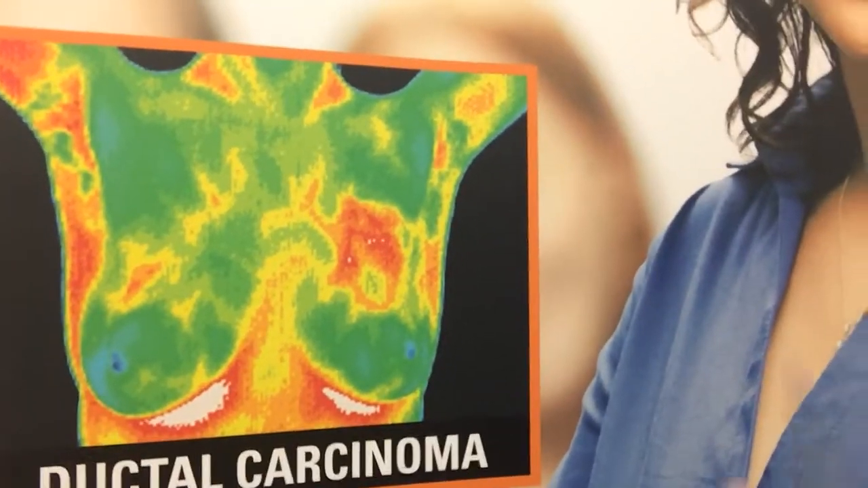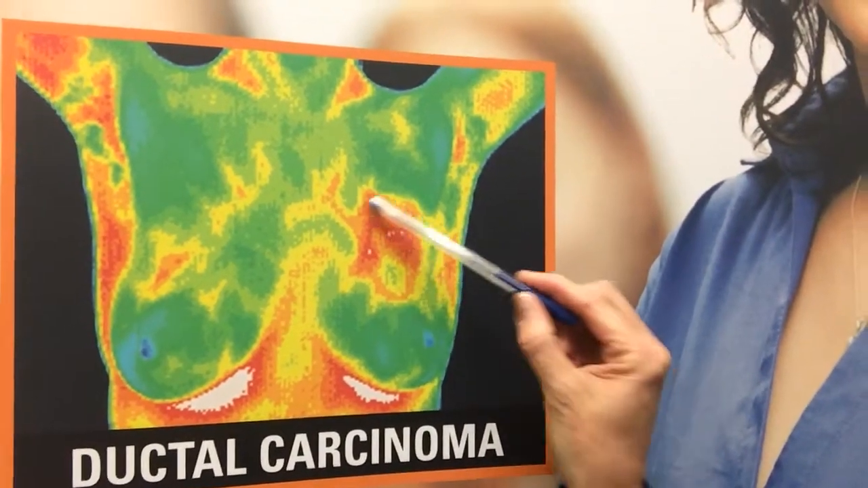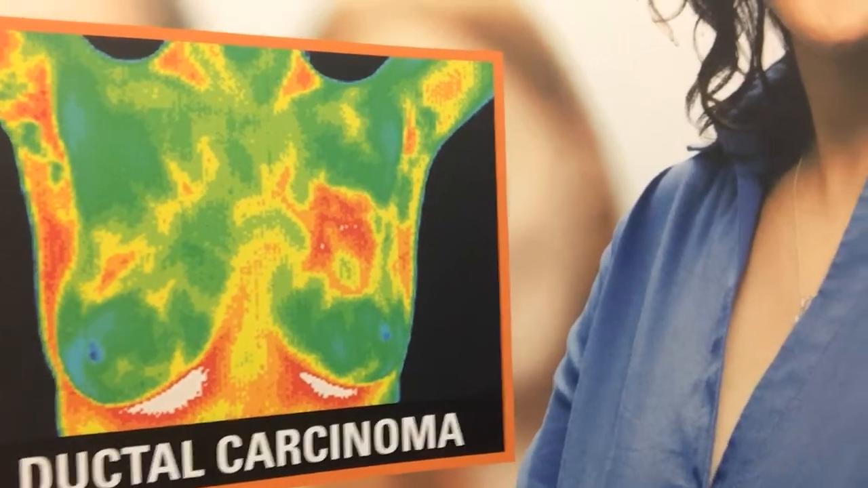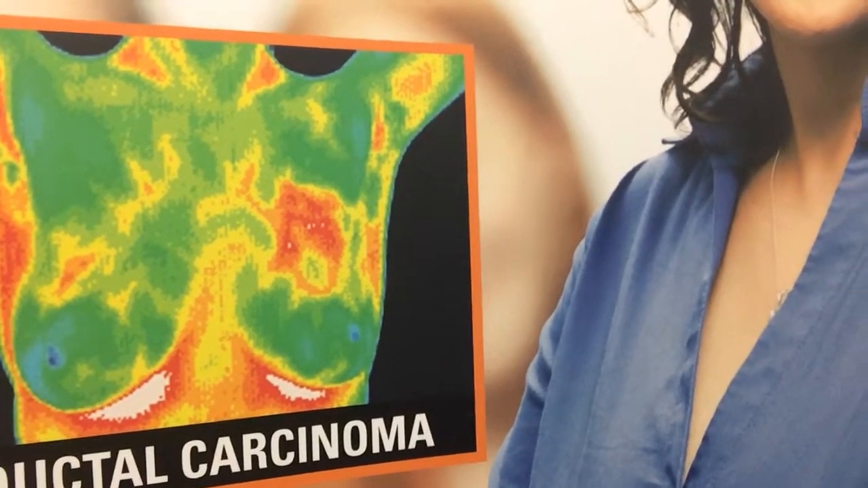Here, let me get you a little closer so you can see a little bit better. Here we go. So this is the developing blood supply here. And this kind of yellow and green area in the center is the tumor itself. Additionally, I'm going to pan down here.